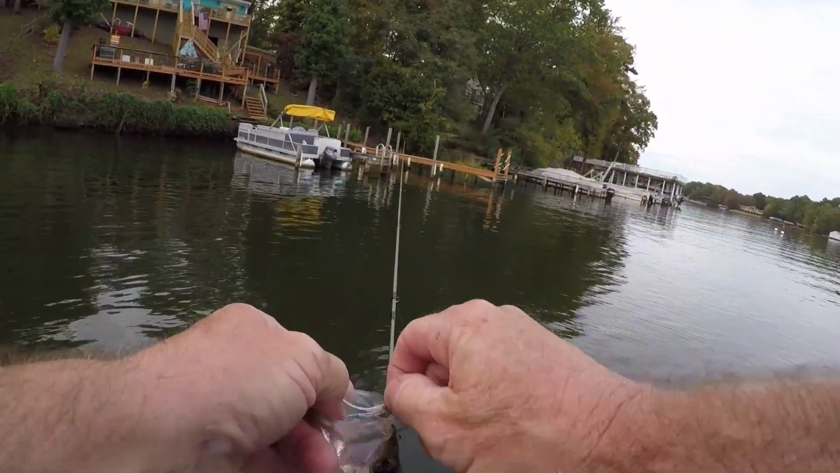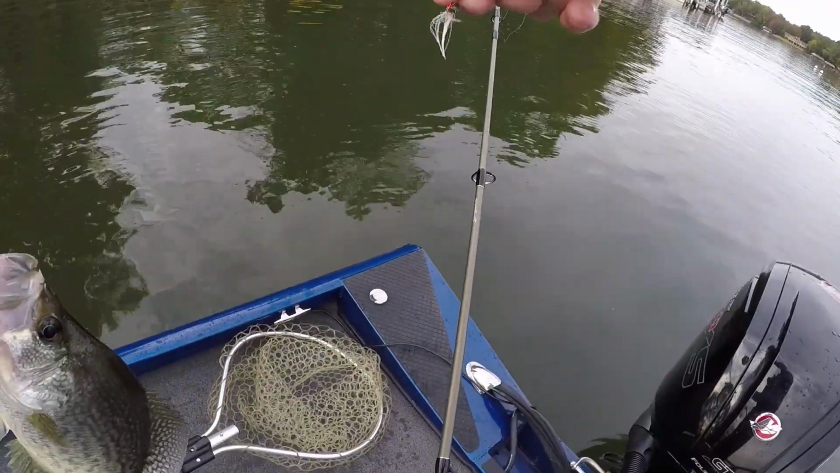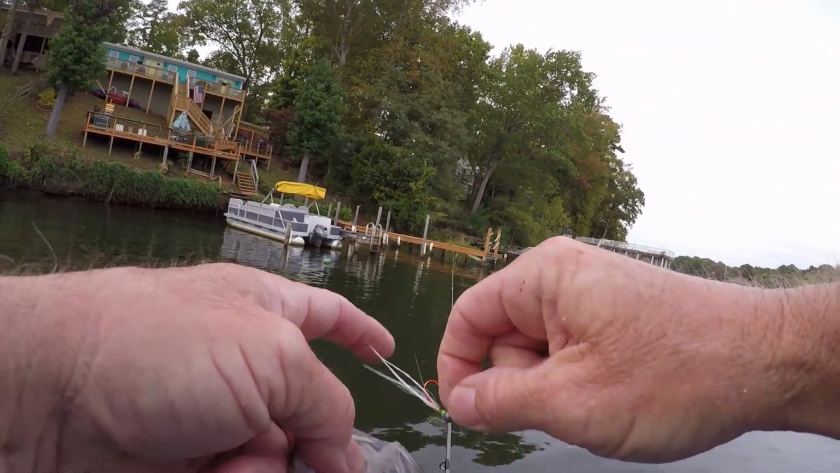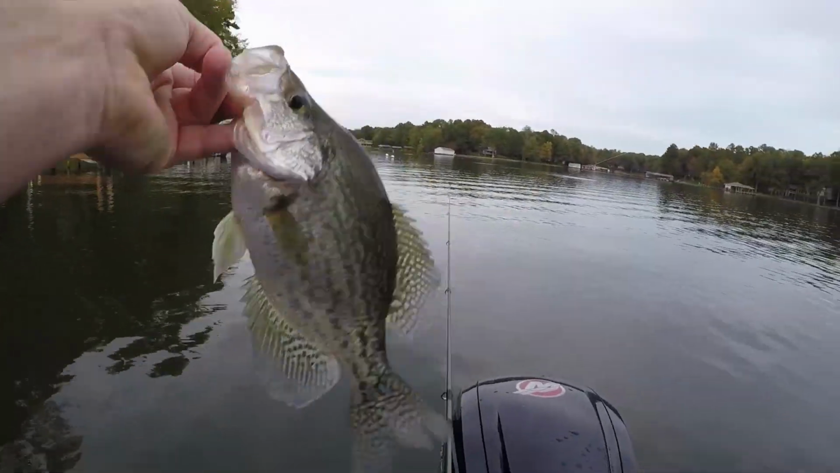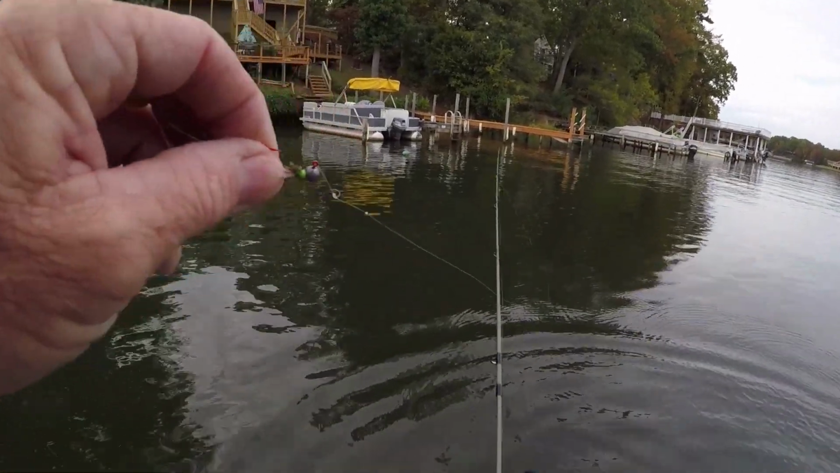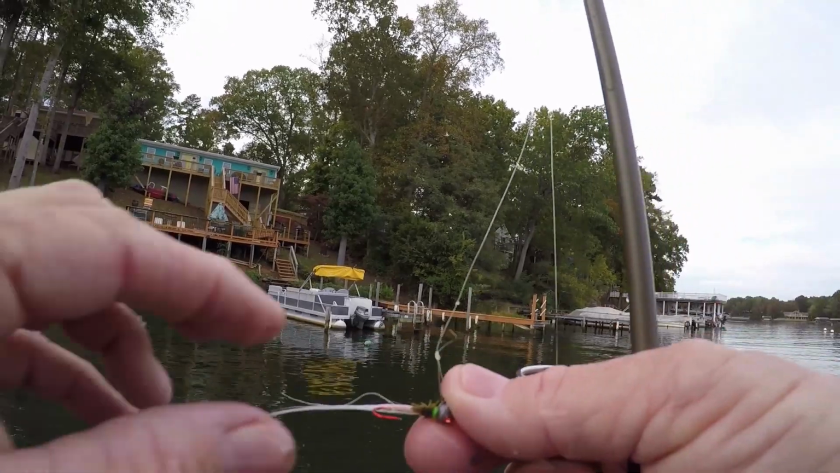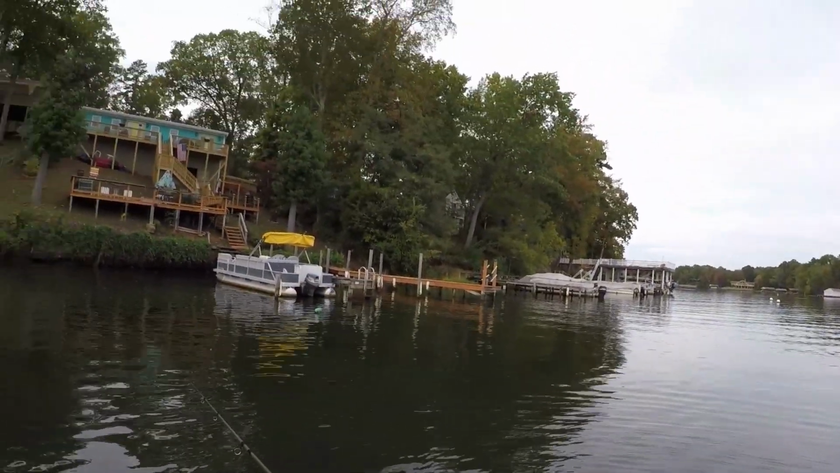I like that hair jig. I ain't got many hairs left in it, guys. I was going to say it was moss green and white, but as y'all can see, let me let him go. He's a nice one, about 12, 13 inches. Look, most of the moss is gone. For some reason the moss hair broke off. Now it's almost white.